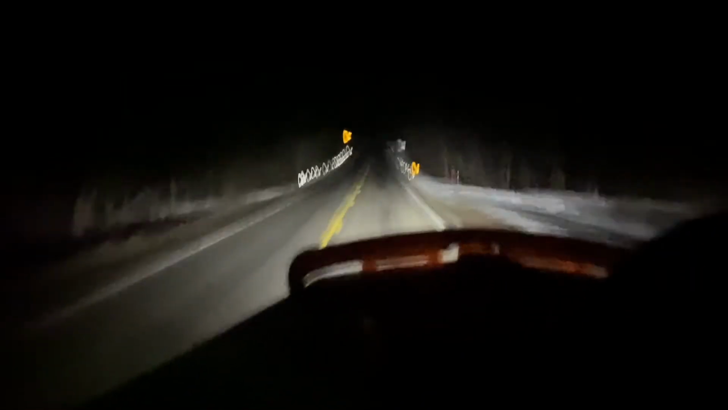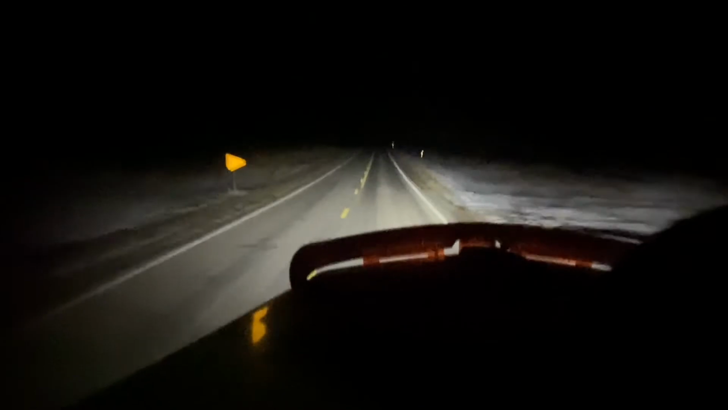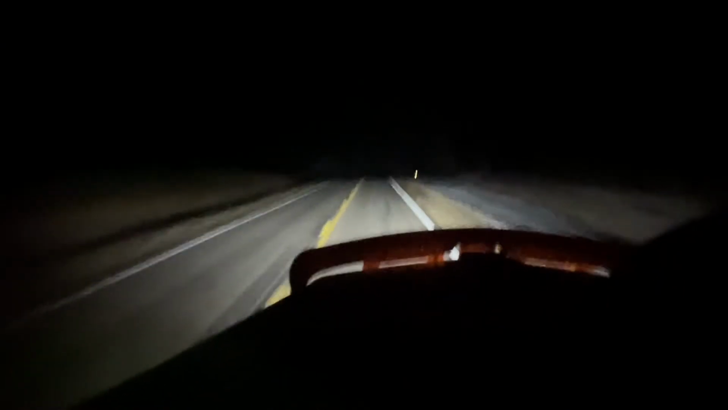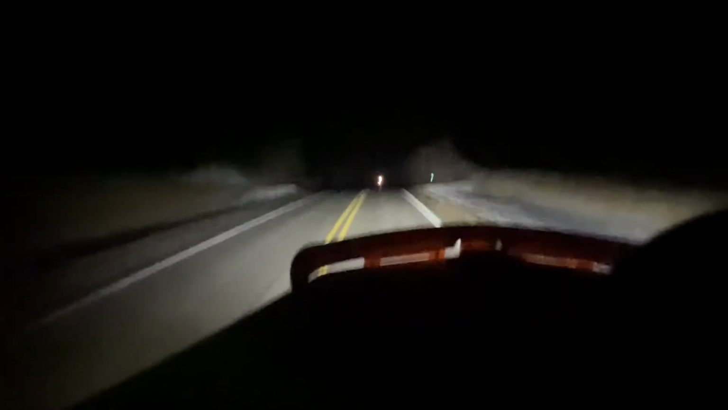I mean, don't go flying over that hill so you can prepare if something's coming out. Right here, we just dipped down in a little valley. You can see the road was wet. That means the trees are covering the road right there. So the snow has dropped off the trees, but also that part of the road may not be getting any sunshine. It's 27 degrees. I need to prepare for that being slick.